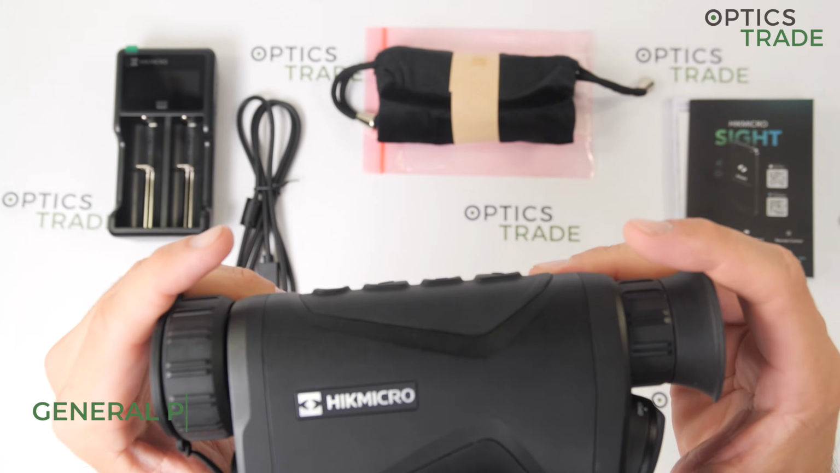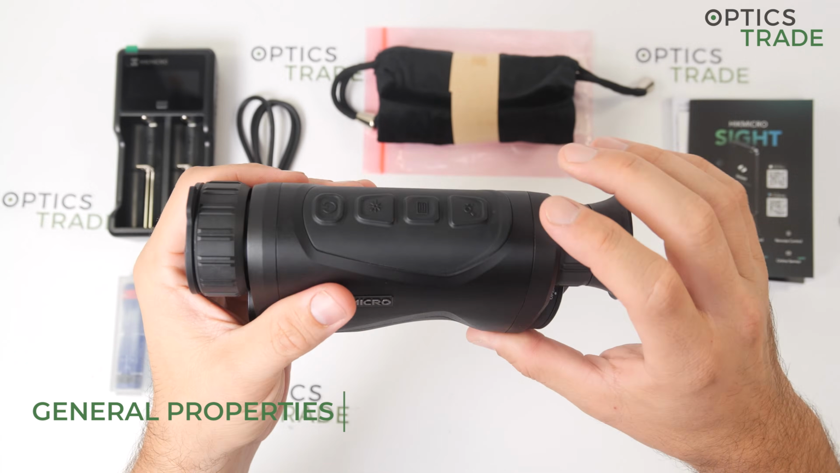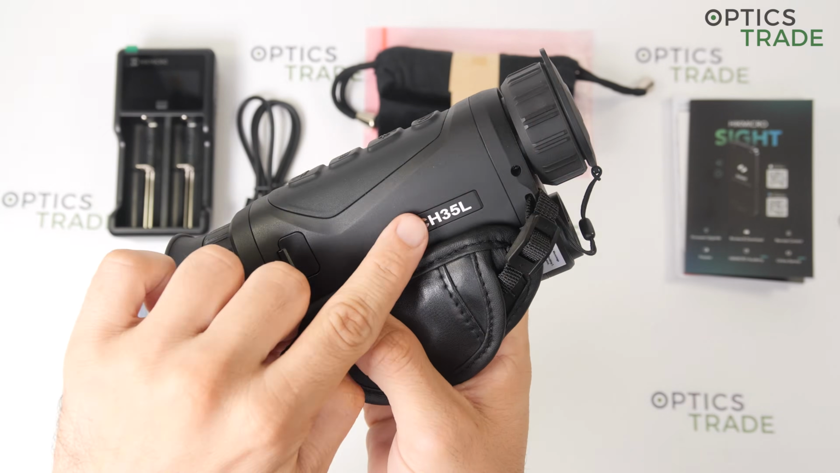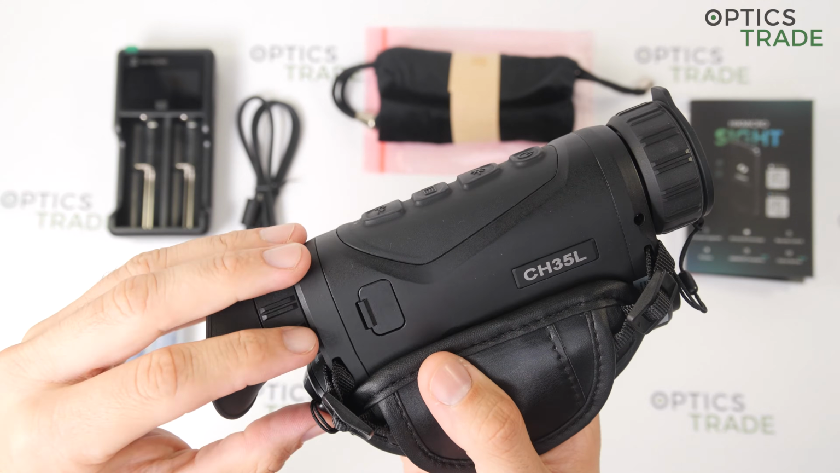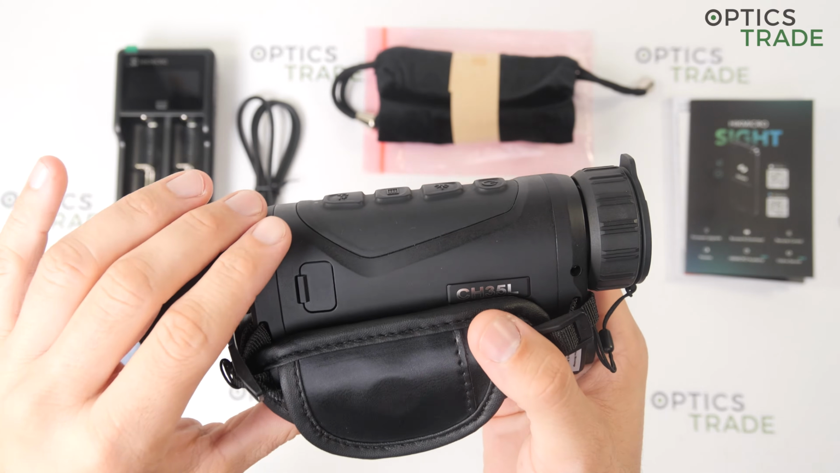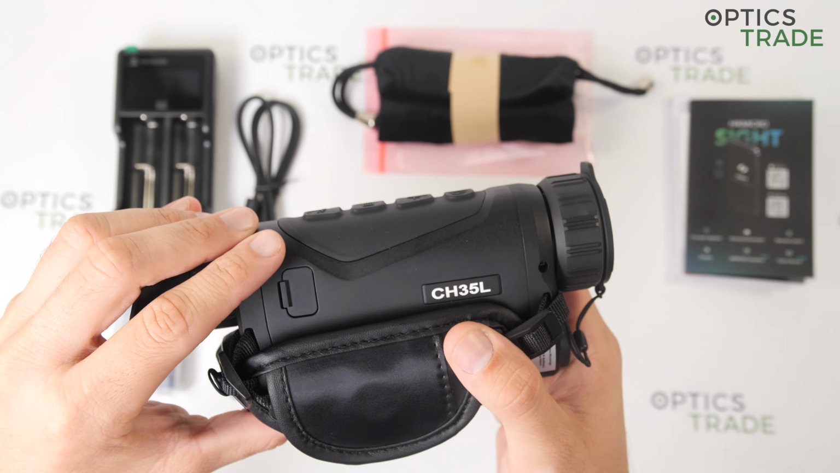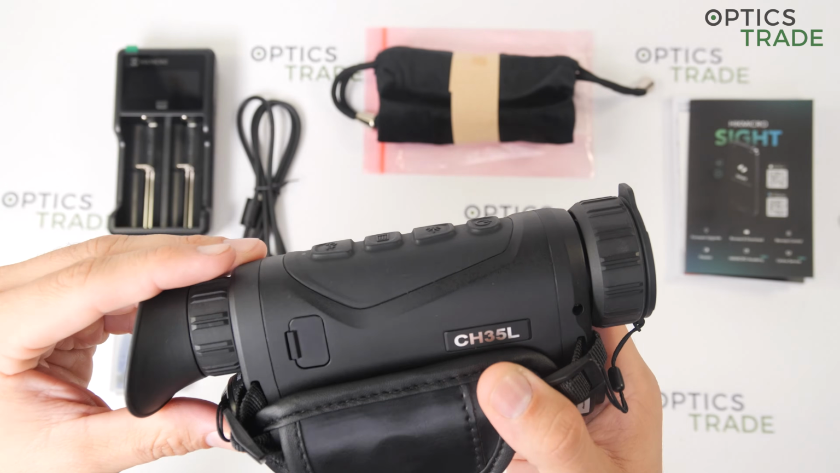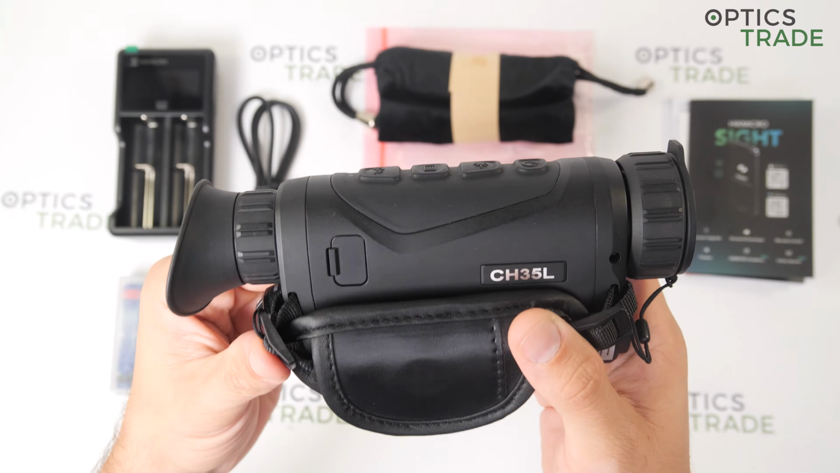So the CH35L, this model here, is the second most affordable device in the Condor line, and due to the 3.5 times magnification, it is perfectly suitable for observation on longer distances and open terrain.